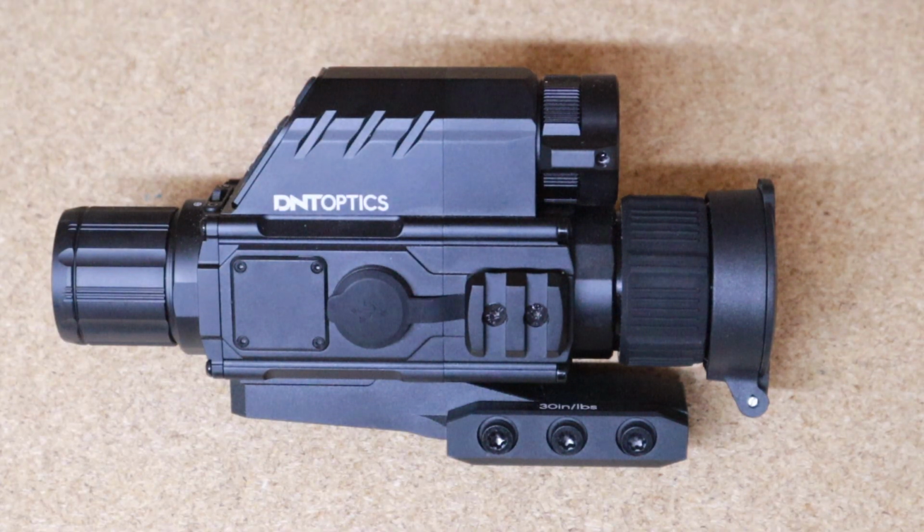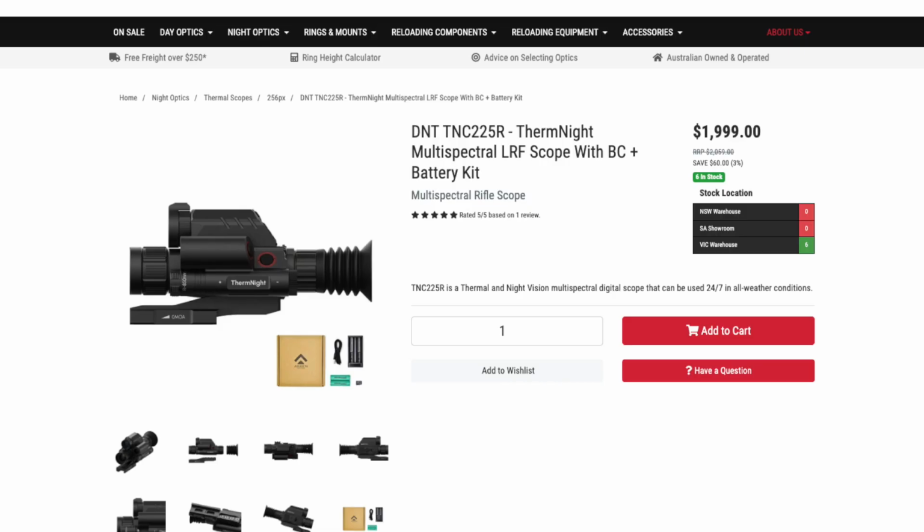If you want to get an entry level thermal and you want to have a 3-in-1 scope, definitely go and have a look at DNT. Now in Australia, I believe you can buy direct from DNT. You can also buy them through Scoped Out, which is down in South Australia. Great people, so go and hit up Scoped Out. They probably have some of these in stock.